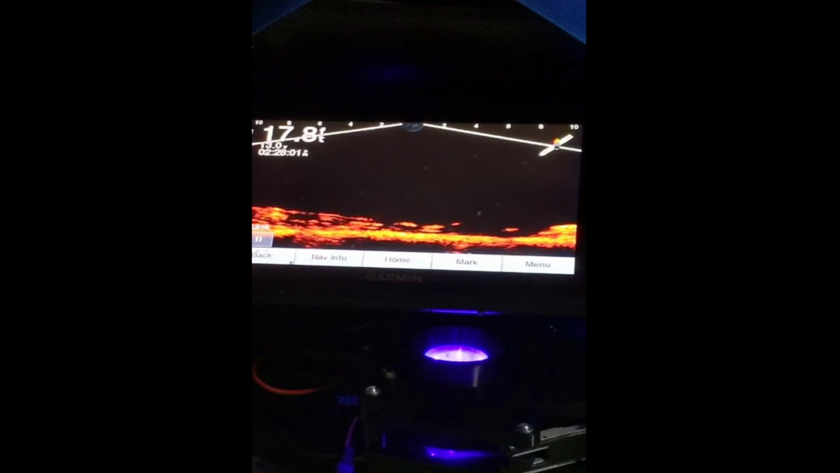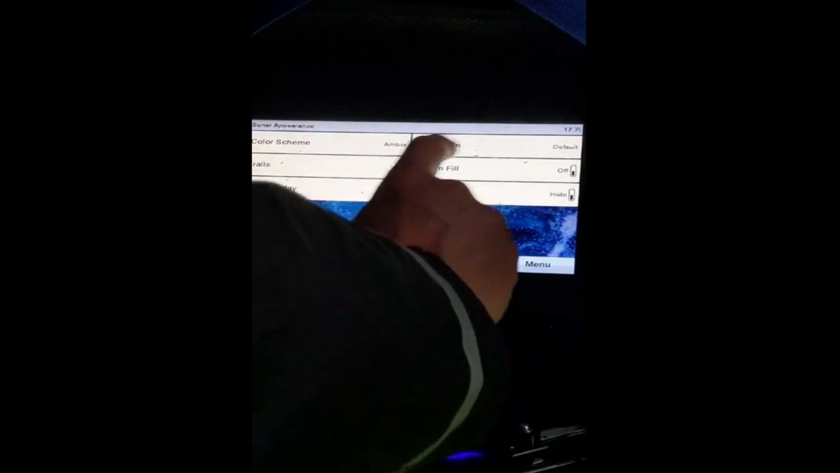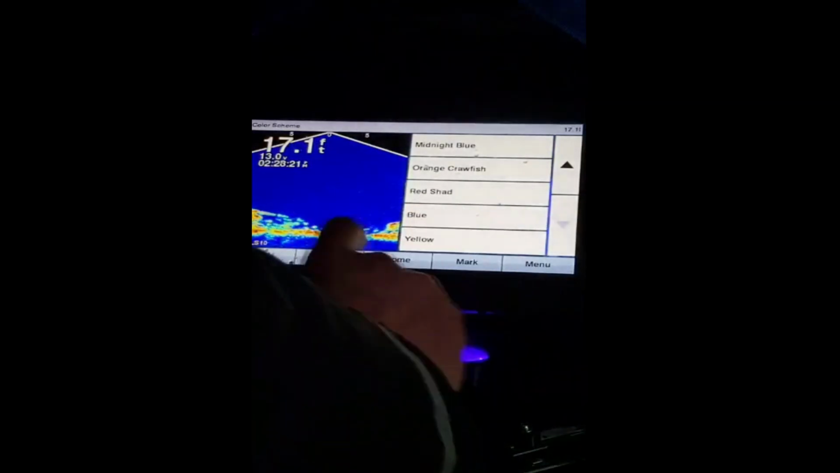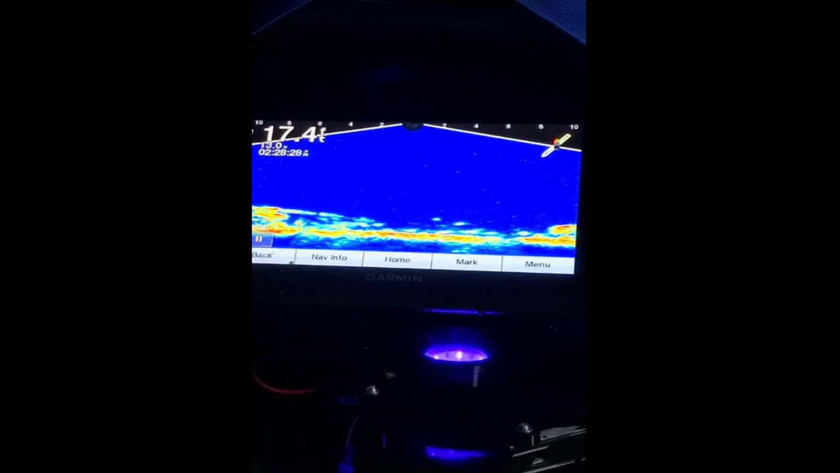Yeah, so that's just me right there. Yep. Alright. You're not in down there, so. Nope, and I'm gonna change the color scheme back. Menu. It's gone. Appearance. Color scheme. Hit you on the bottom, hit you on the pole. Back. There we go. Yeah, I like that. The bigger the fish, the redder it is.